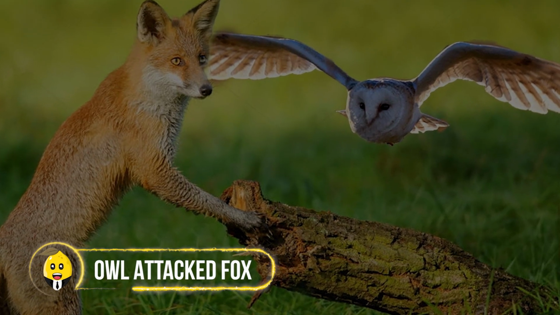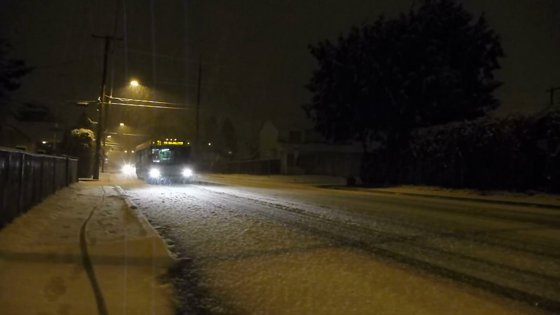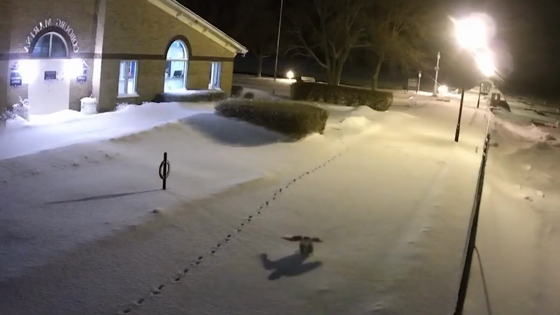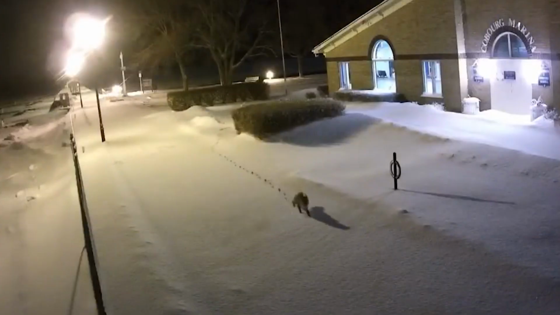Owl attacked fox. I'm not sure if this owl was hungry, aggressive, or just curious. On the freezing snowy night, this night owl made a perfect dive to shoo away a fox who just wanted to take some rest beside a pool. And this owl might have felt the danger, so it made sure the fox should never come back.